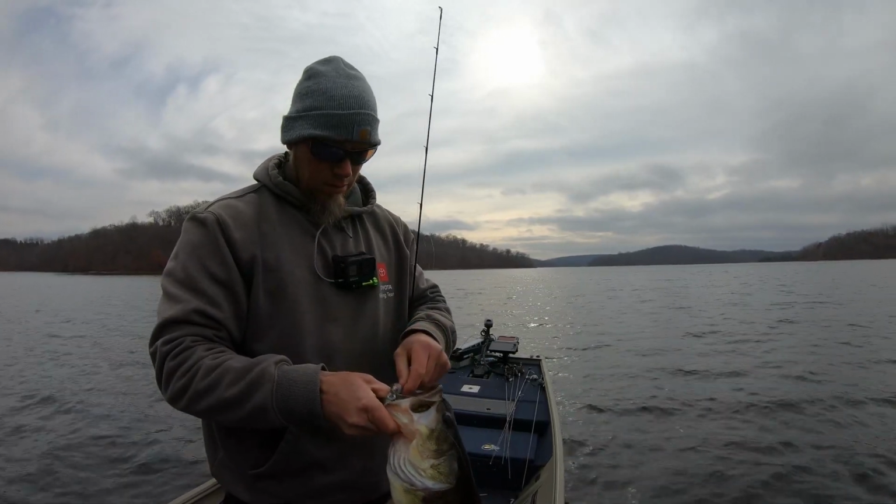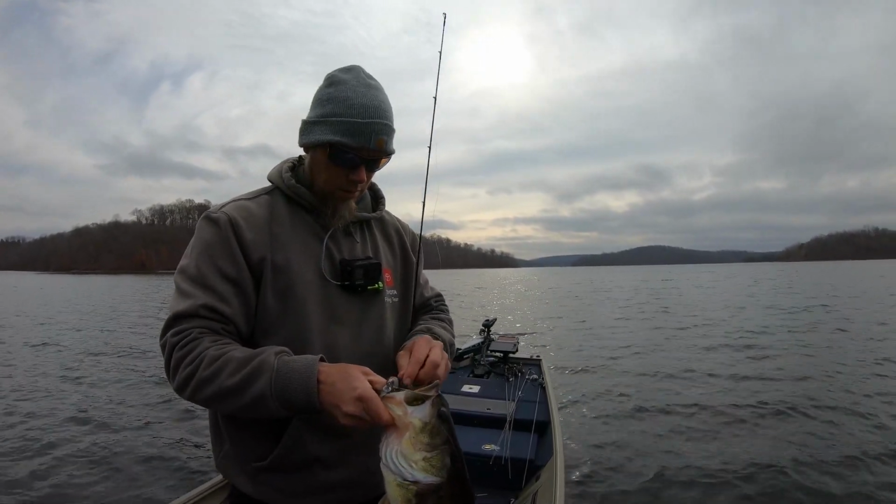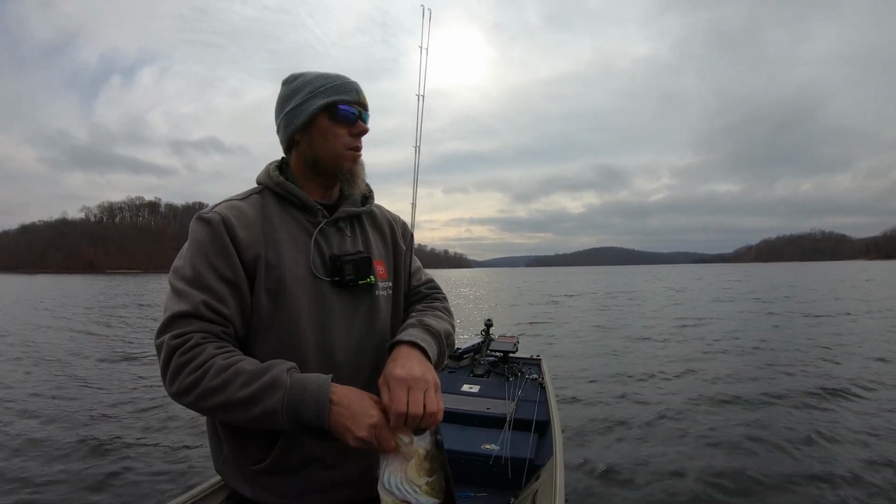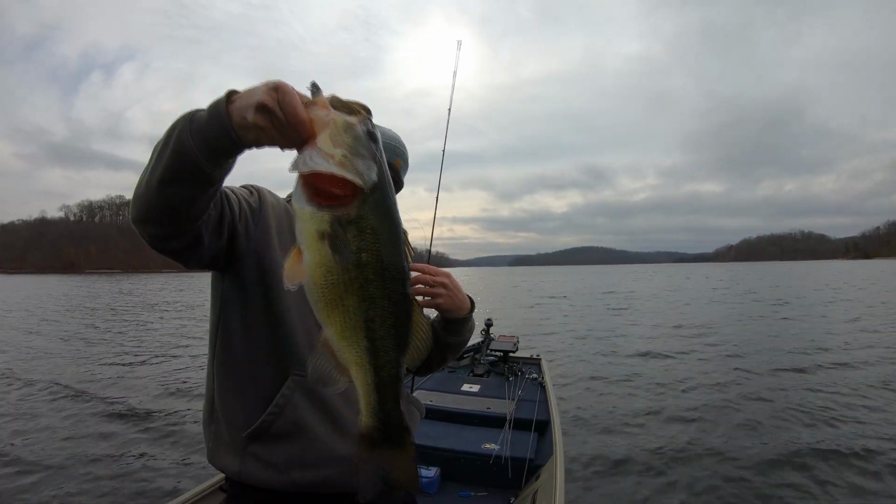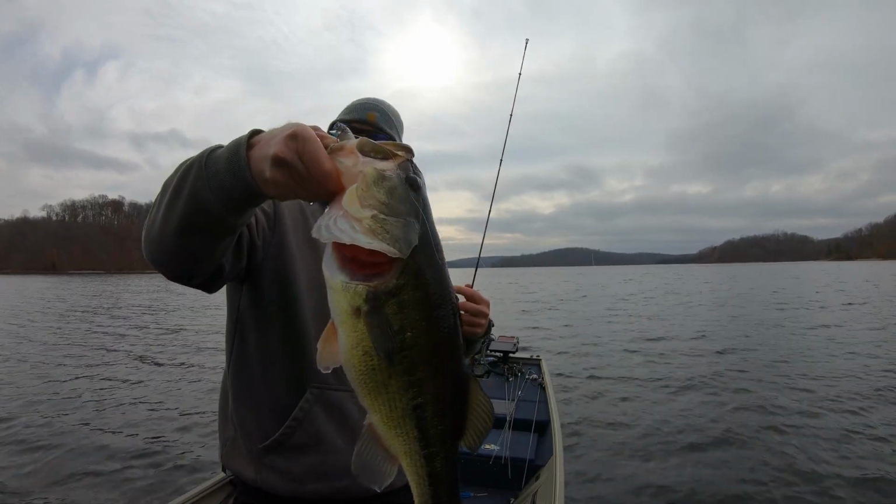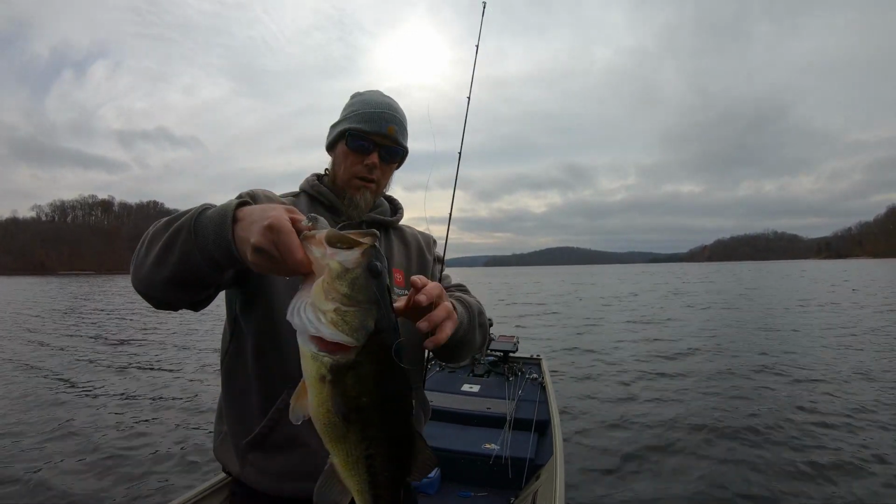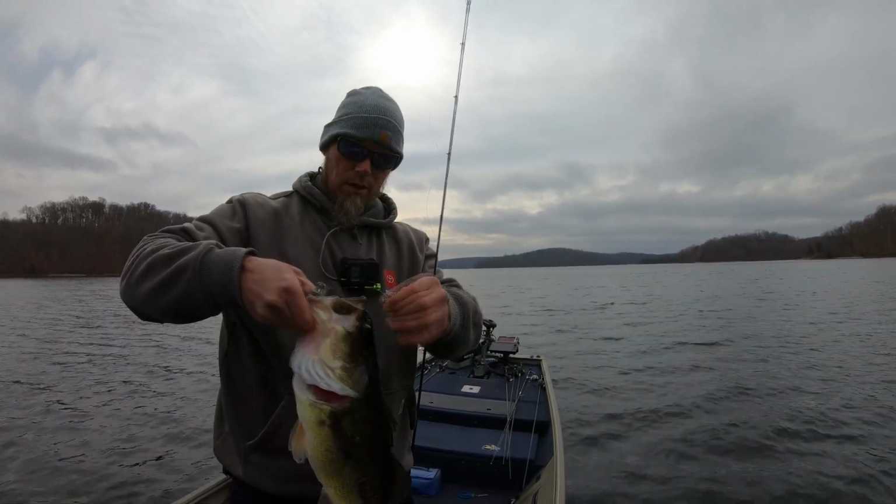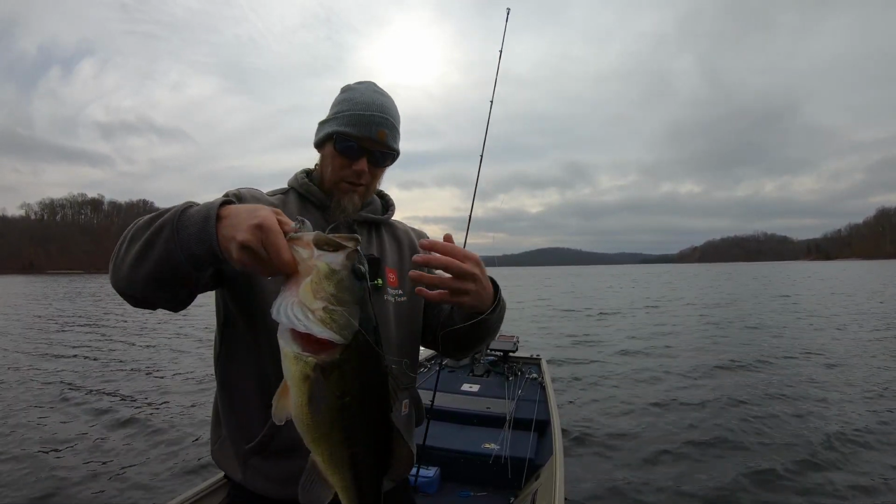Something with a white belly is key on these overcast days like this with a little wind. Got a front moving in. Gonna get rained on here shortly, but man, there ain't nothing wrong with that one. That sucker's been feeding up, just working that lay down. Got a little bit of wind pushing in here on that lay down. There's a few lay downs on this point, and we're starting to piece it together.